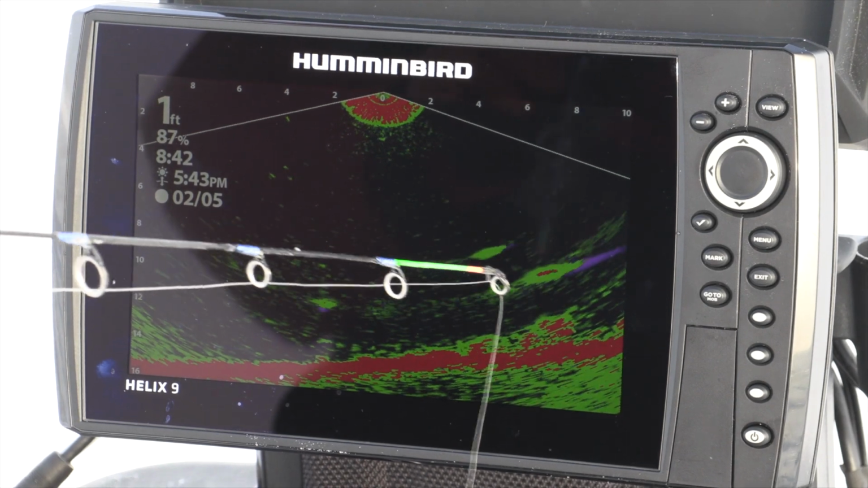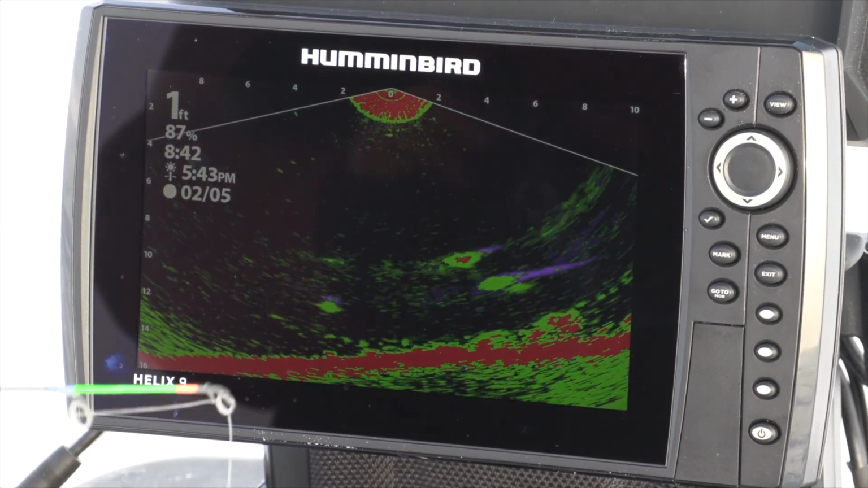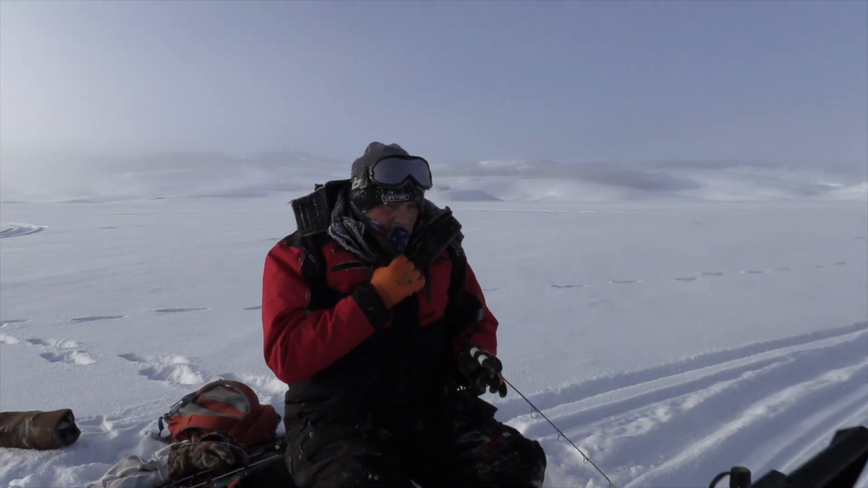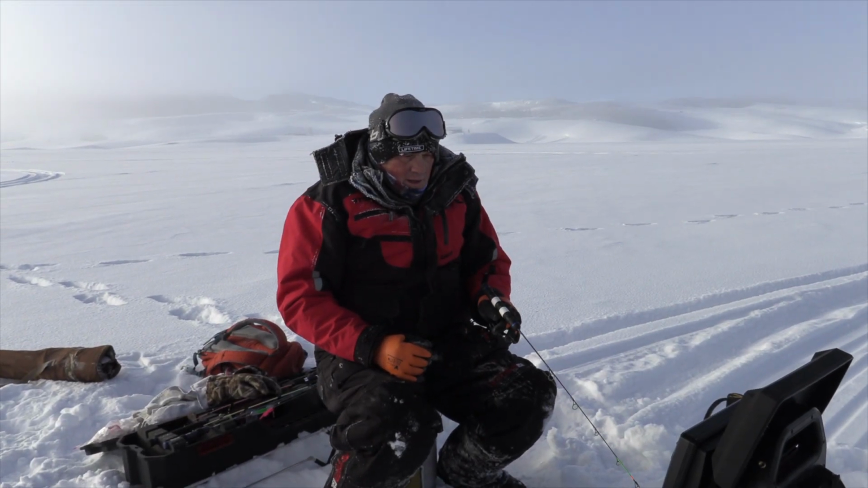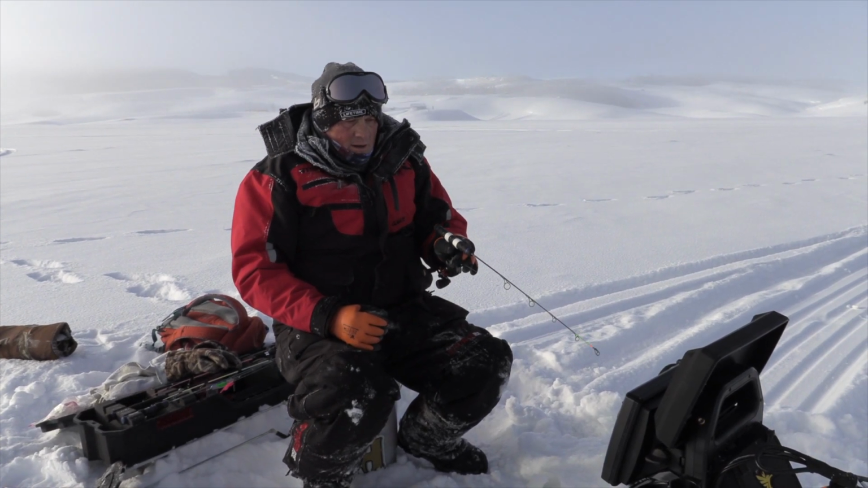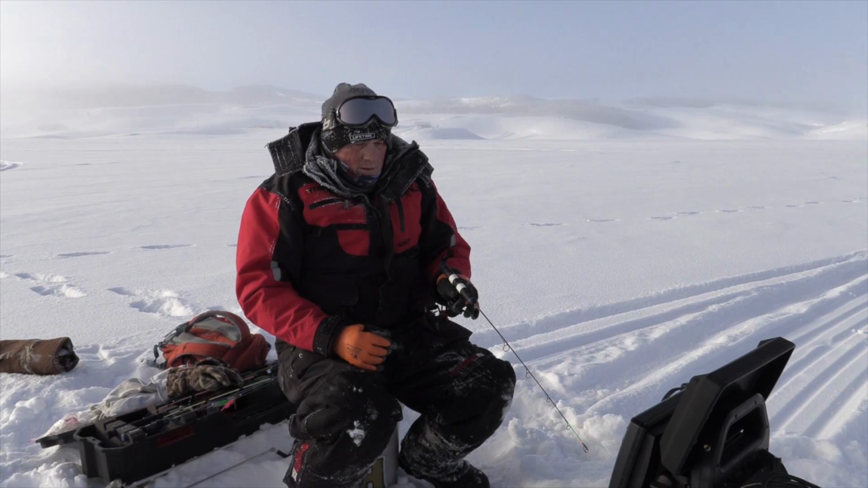Here comes one in. Here comes 2 in from the shallow side. Oh, then they darted out. Got a fish. This one's aggressive. He came right in on it. He's turning. Oh, he tapped me. Oh!